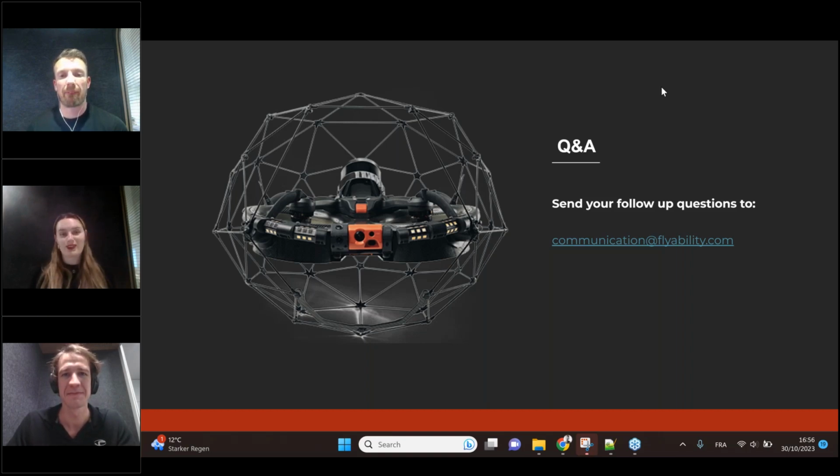Perfect. Actually, that's worth mentioning again for anyone who doesn't already know. One of the joys of the Elios 3 drone is that it has a modular payload base, so you can swap between which payload you have. So this is our LiDAR payload. We also have a radiation detection payload, and it's a way for the drone to keep being developed without having to always get a new drone.